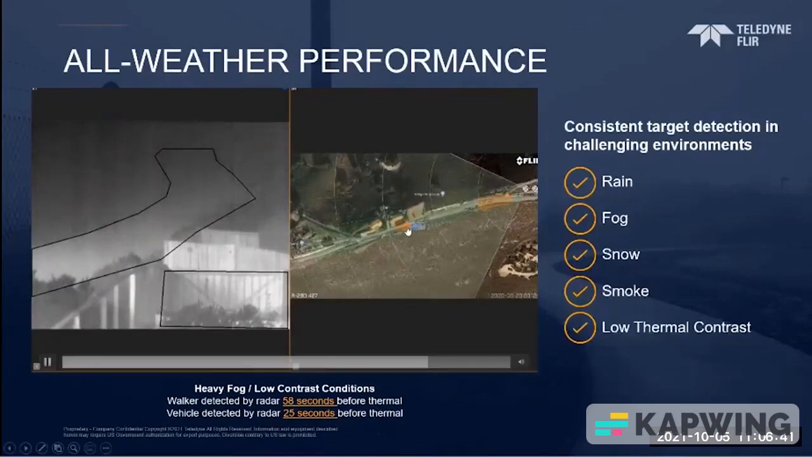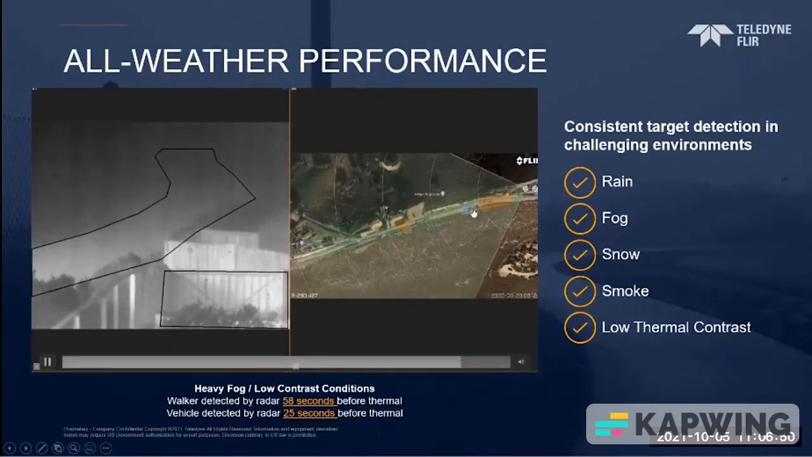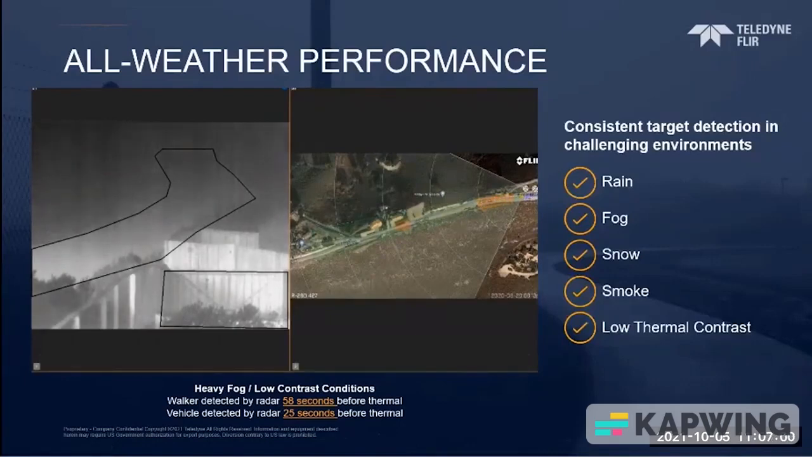The next little clip here is going to show a vehicle. So this vehicle is going to move rather rapidly towards the camera. And again, we're talking approximately 25 seconds after the radar has made contact with that vehicle, where we will see it come into the scene for a split second in the thermal camera. So again, 25 seconds, that is a lot of time.